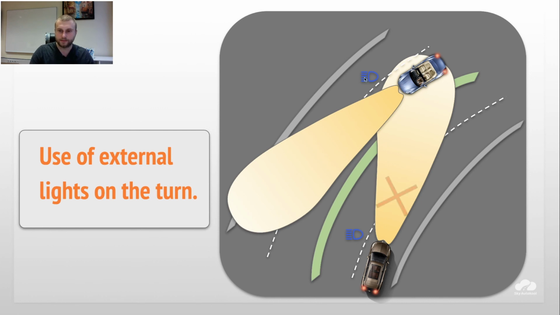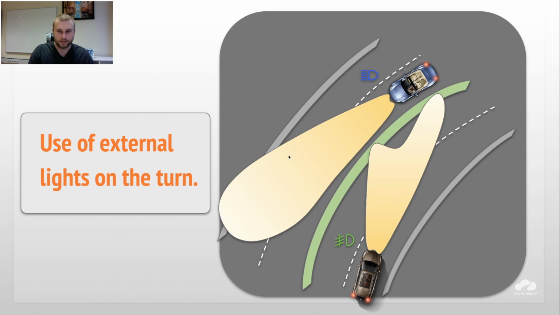Here, this car, also on the turn, of course you have to turn it off because you are blinding him. But this car, as you see, his high beams are directed to the forest, basically. So you are not blinded. He's not blinding you. In this case, he can use them, and you cannot. You have to put fog lights or casual headlights.